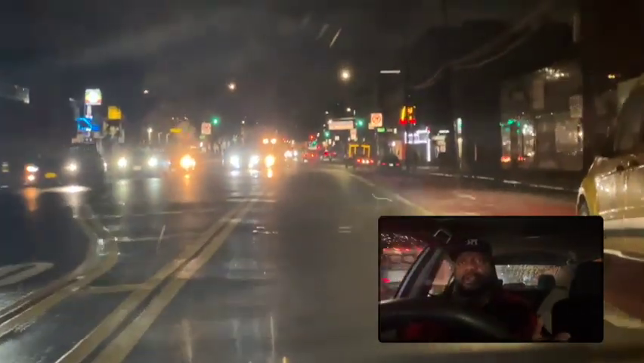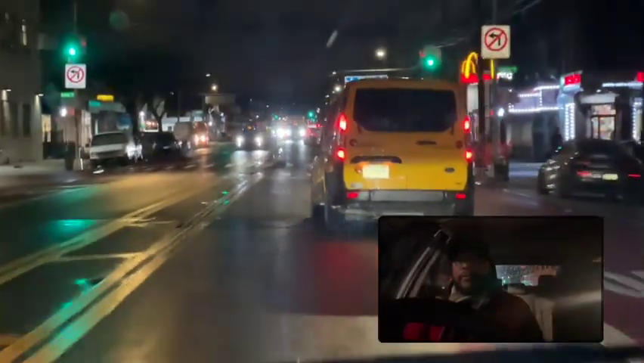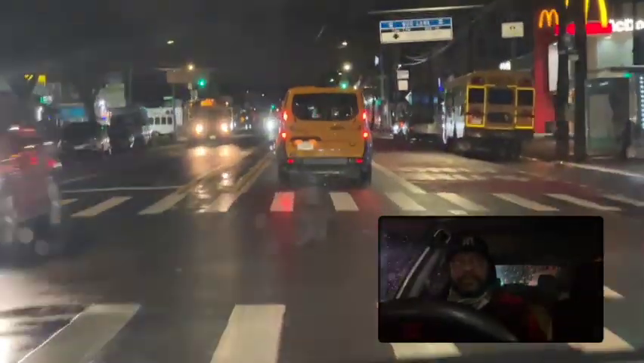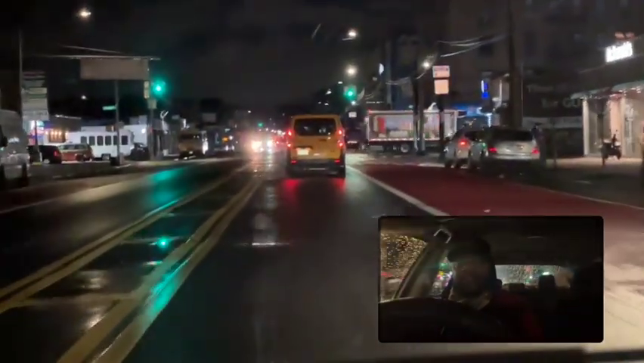On the lane on my right side, the car riding on the lane is acceptable, because in this part of town it is applicable from 7 a.m. to 7 p.m. That means all the other time is fine. But I'm paying good attention here. We're going to make a right turn at this light here.